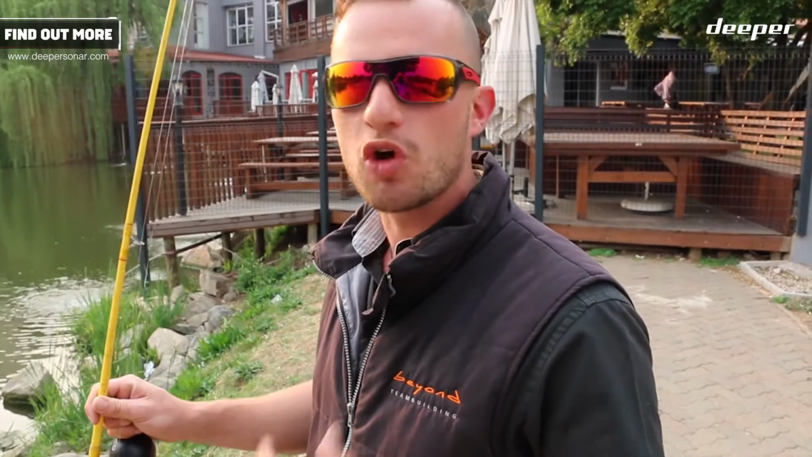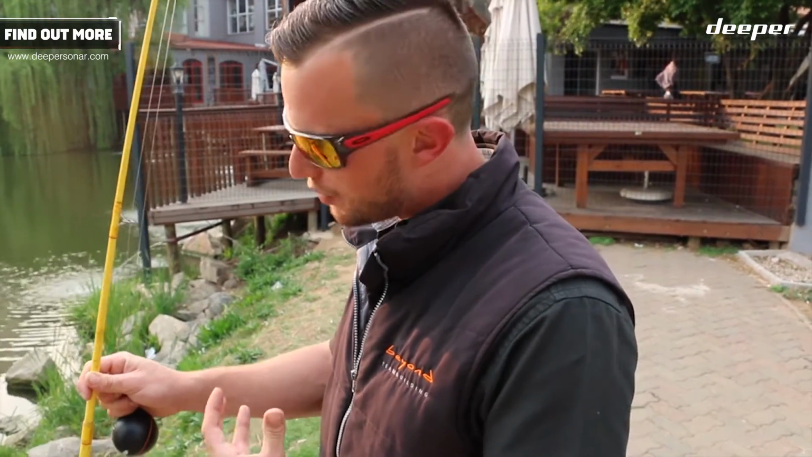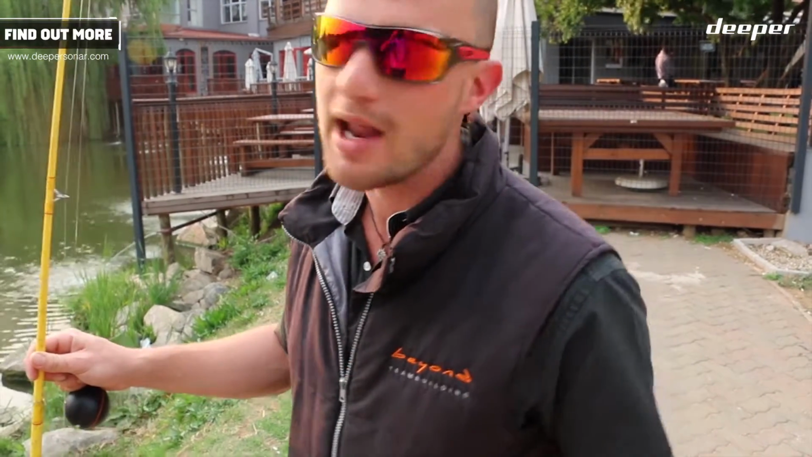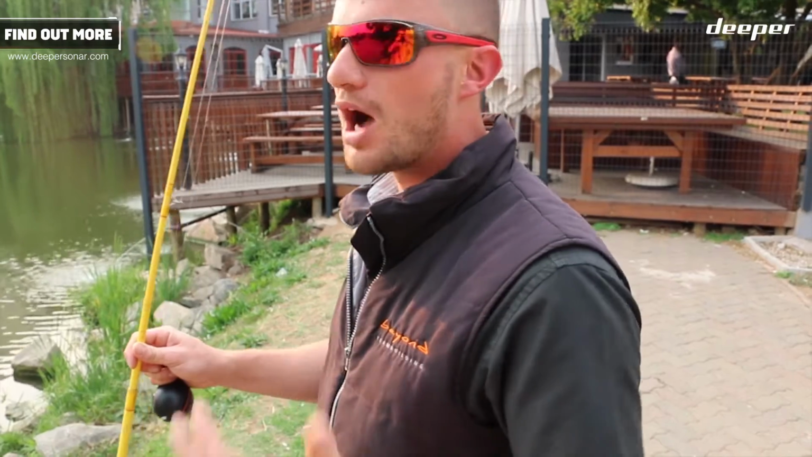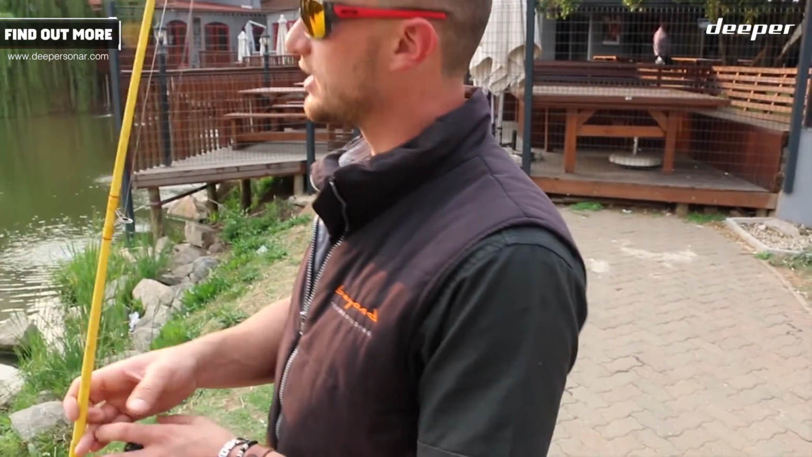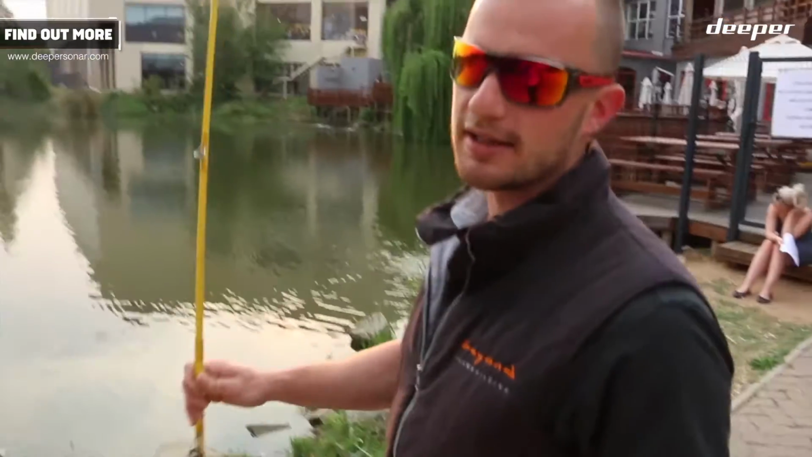The nice thing about the Deeper, it's got a lot of applications that you can attach to it. So it's got a night mode where you actually get a night cover for it. It's got a flexi arm that you can put onto the side of your kayak. If I had my kayak here right now, I'd put my Deeper onto the side and I would map out this whole dam. But like you guys are about to see, I'm about to take my Deeper, cast it into the dam, and let's see what is there.